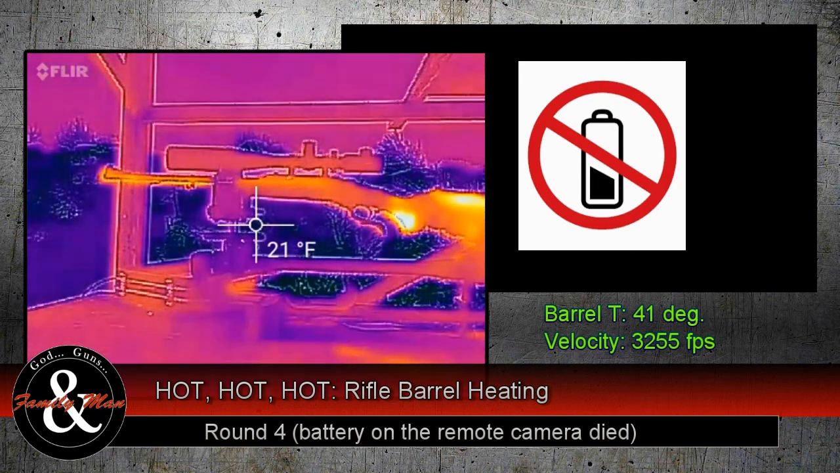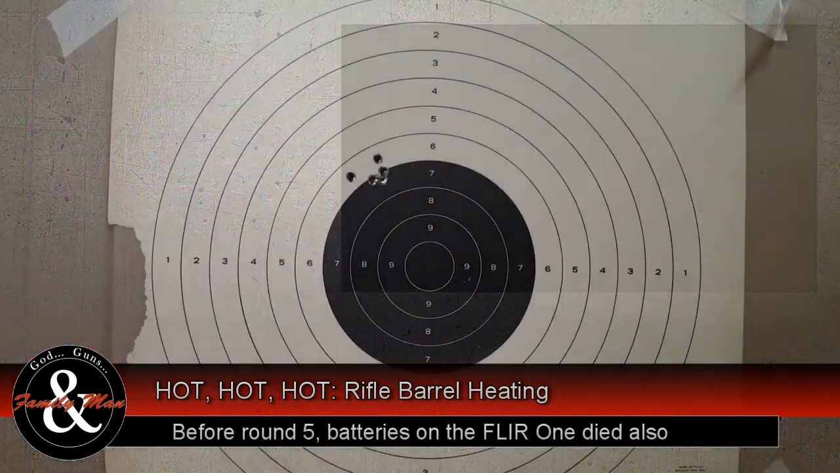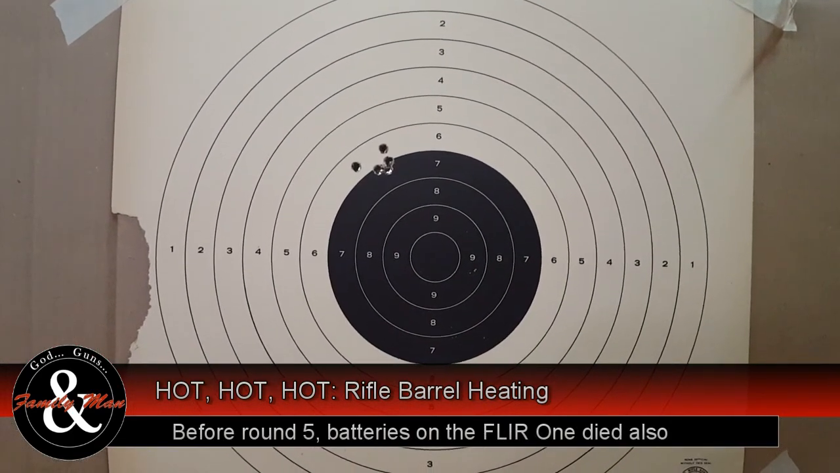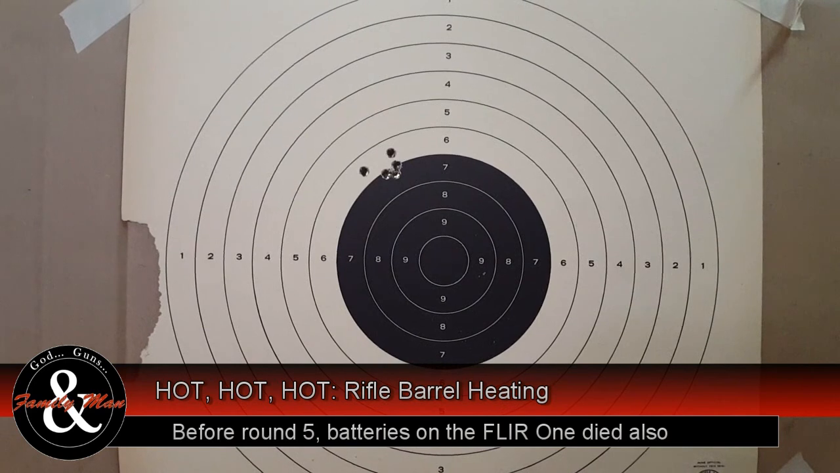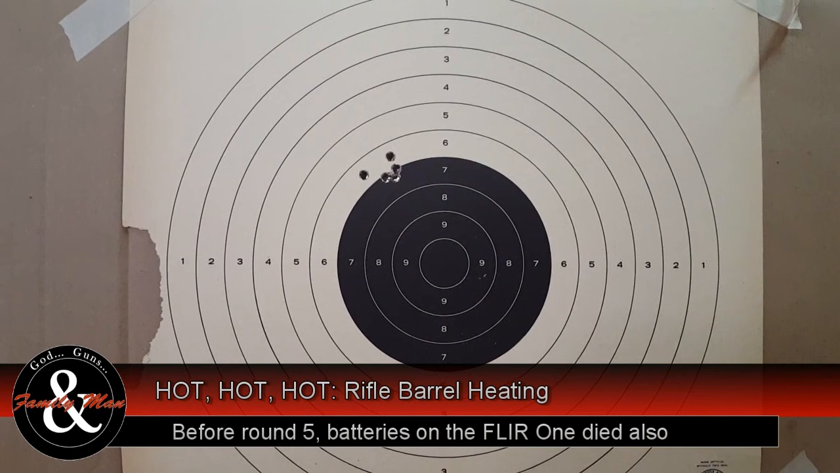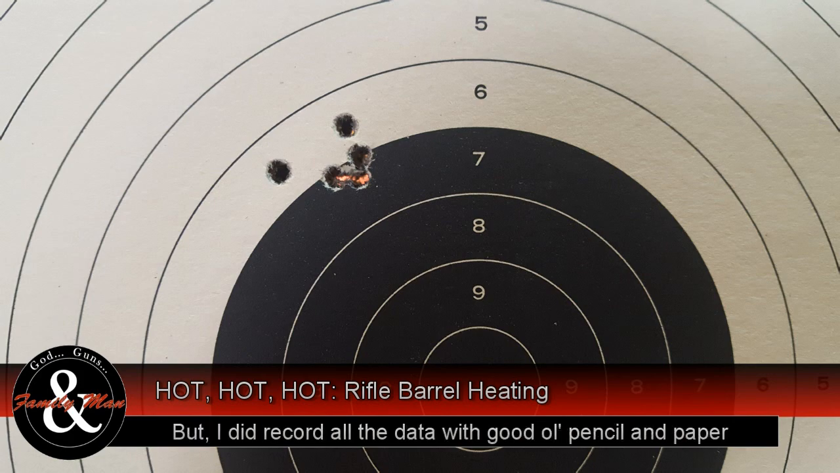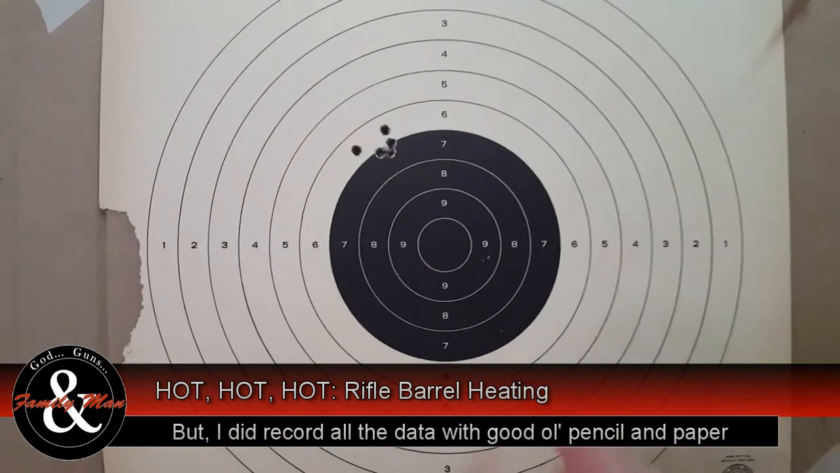Nice. Well, that's our 5-shot group. Unfortunately, the remote camera died after shot 3, just before shot 4, actually. And then my FLIR camera's batteries died after shot 4, before I could get shot 5. So we didn't capture all the shots impacting on the target, but I was able to watch it pretty closely with that Vortex 6-24 power scope and could see where they were hitting.